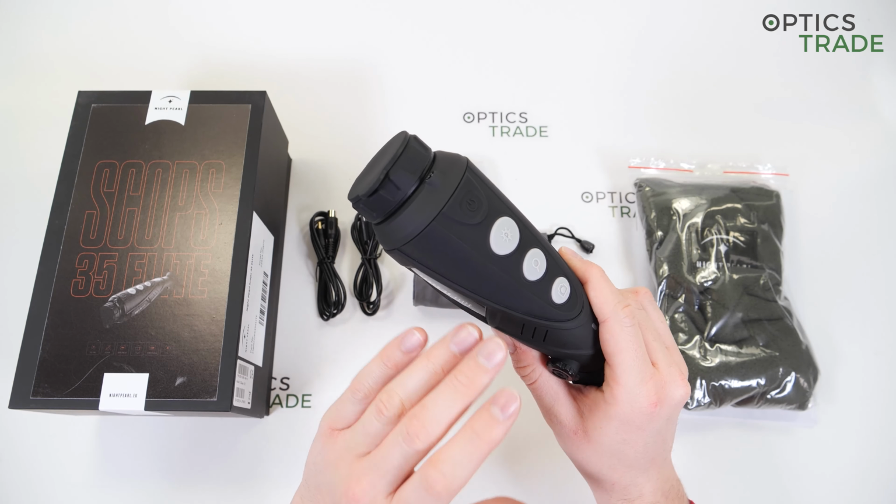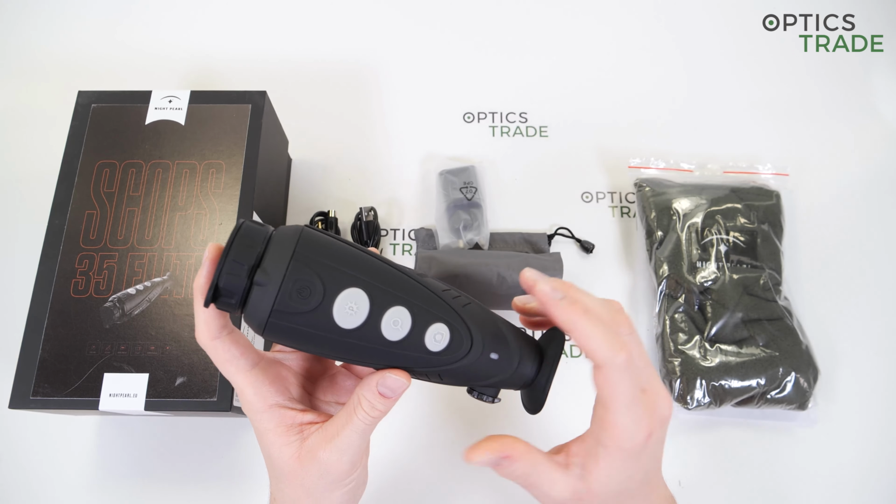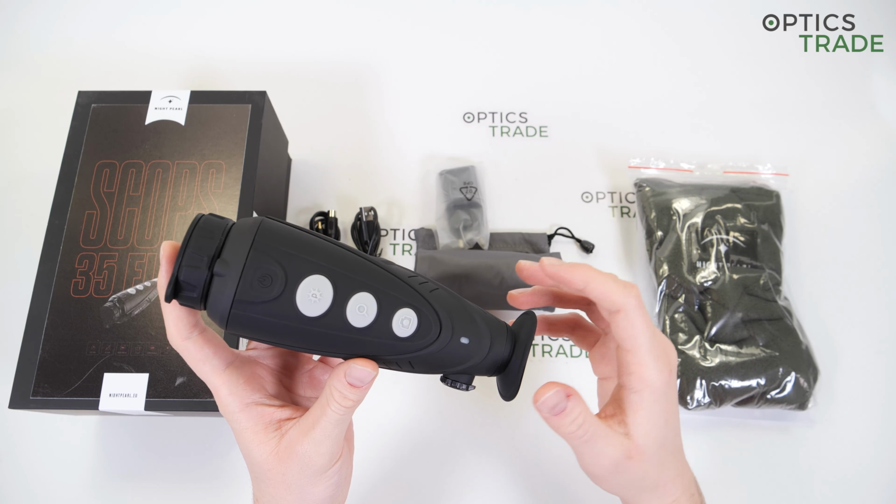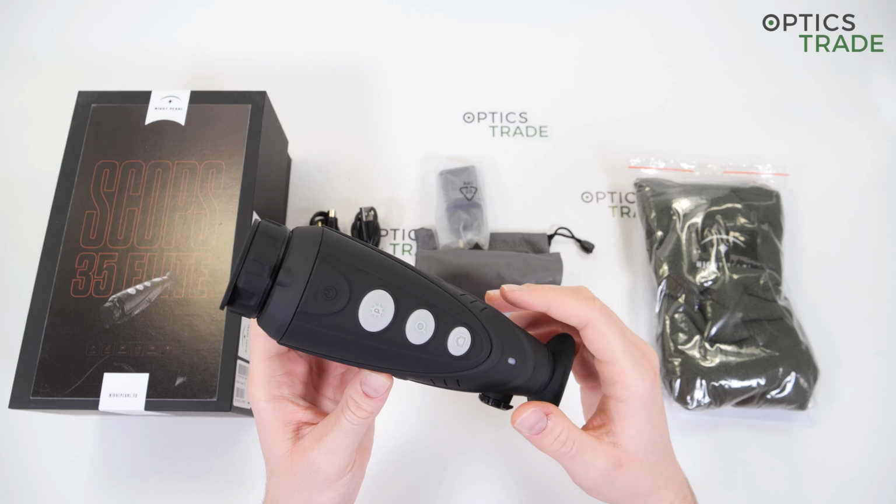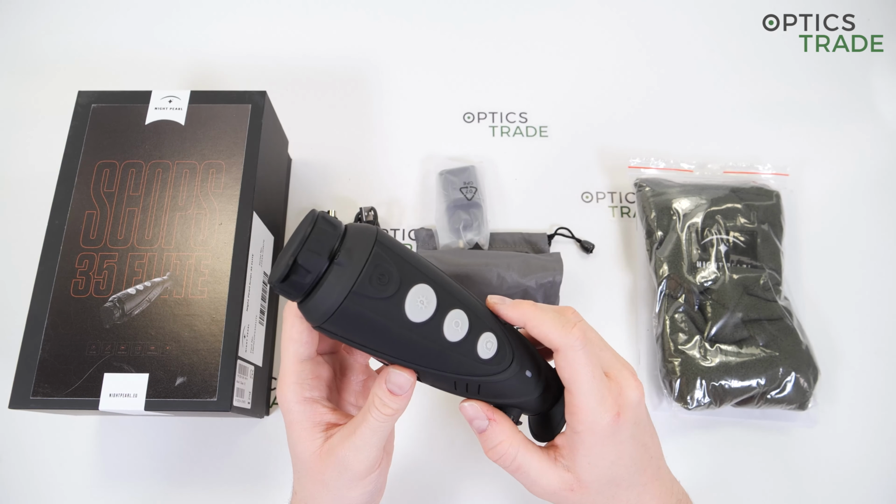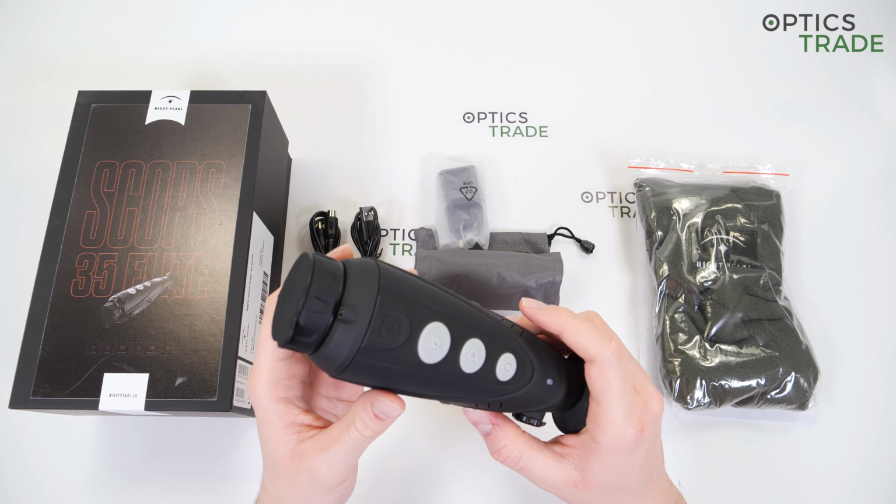Once the device is powered on, you can also enter standby mode by pressing the power button. In this mode, the display is turned off, providing additional cover from nearby animals and also saving battery to extend operating time. You then return to the normal viewing mode just by pressing the button again, and you're back in 1 second, which is really quick.